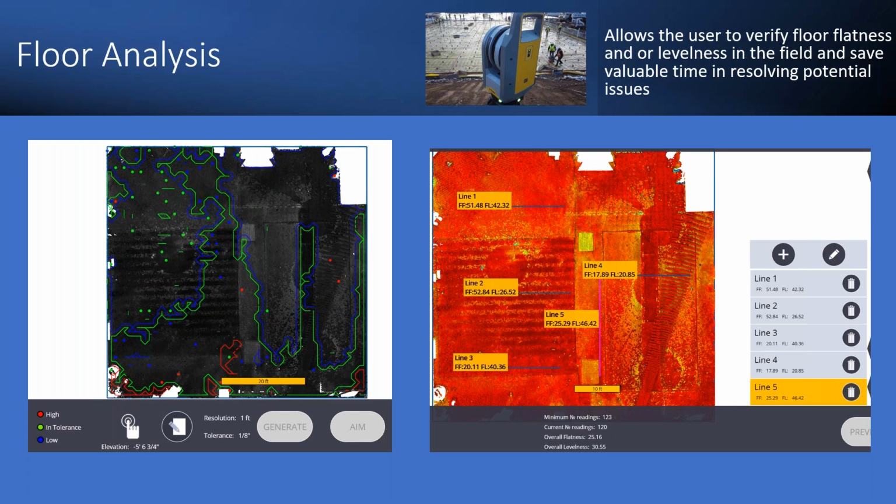Or, in talking to Bob yesterday, he went through the old way of doing it. This was before my time, and it was very complicated. I mean, he was talking about micrometers on auto levels and INVAR rods and a whole process. This can be generated in minutes.